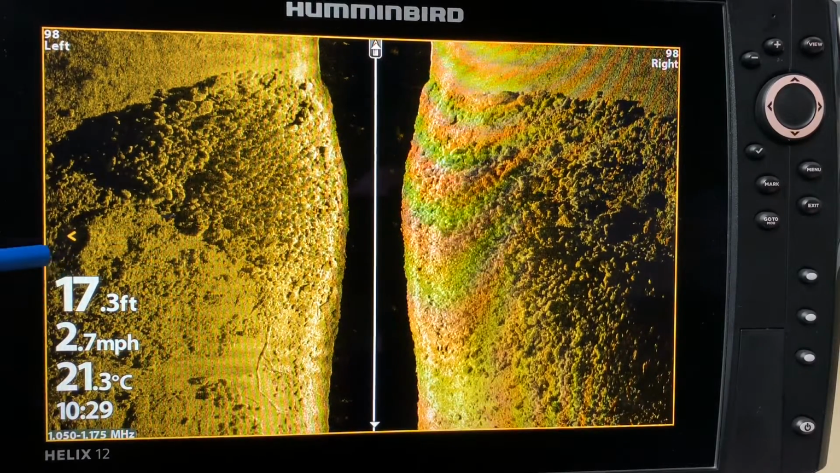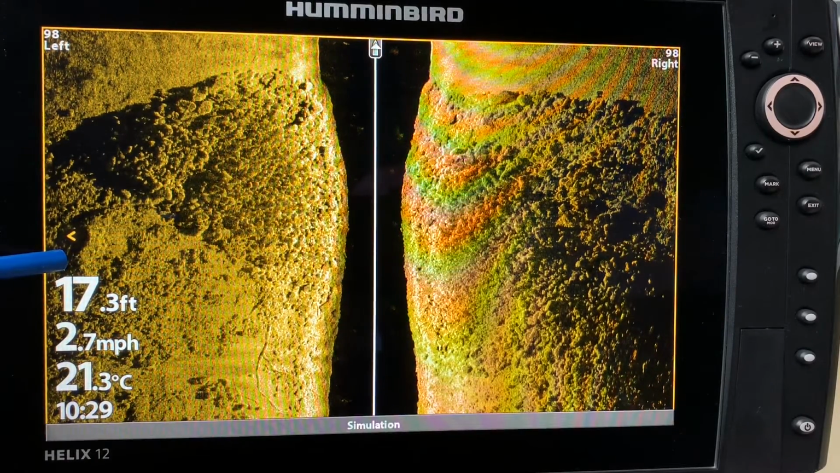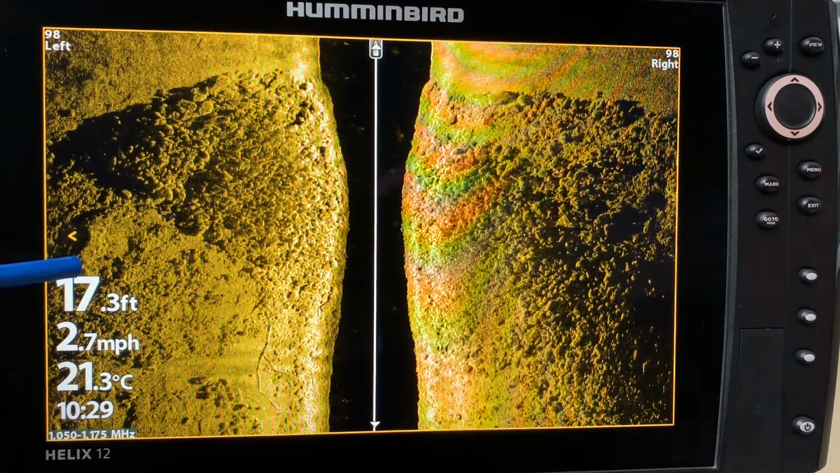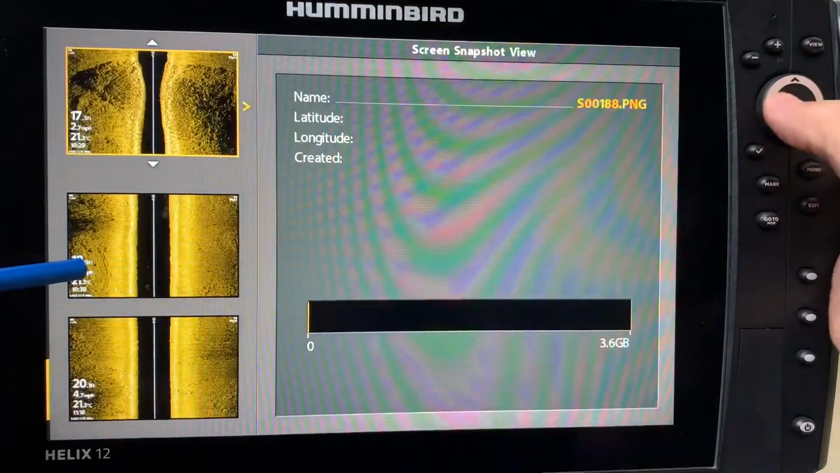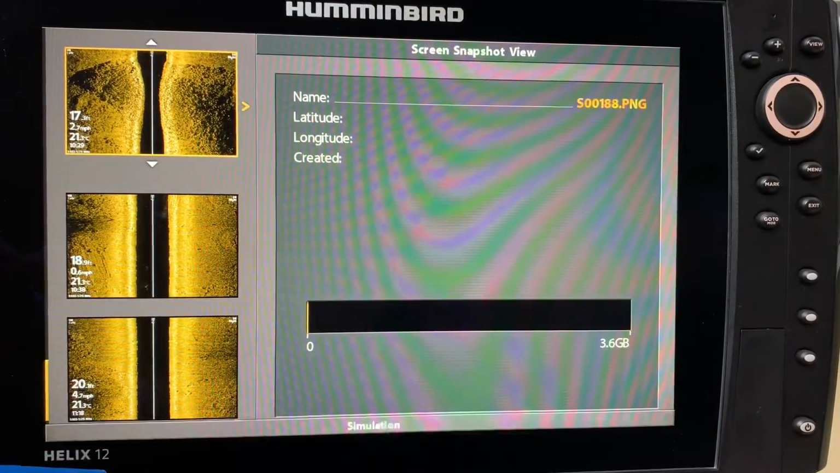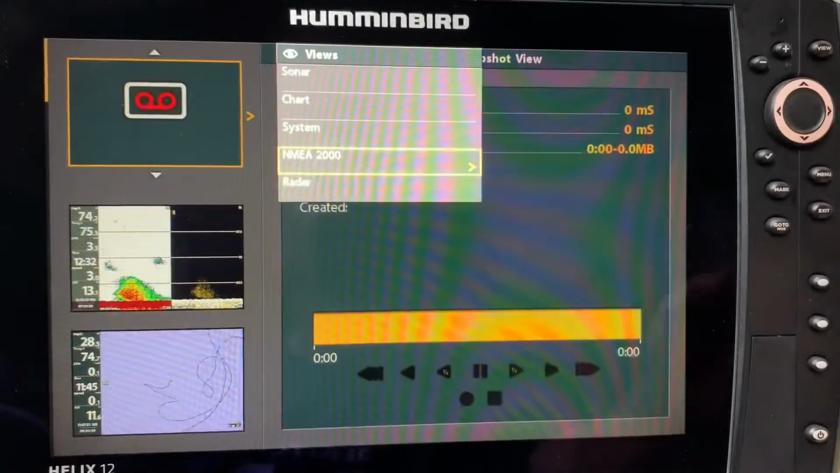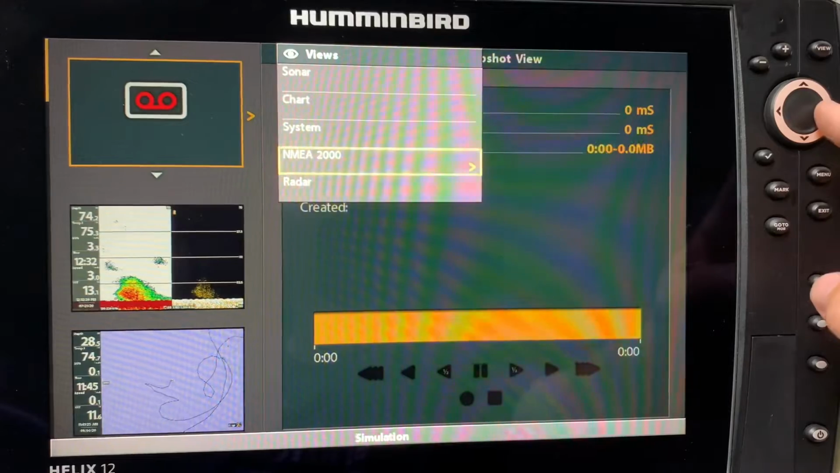When I want to get out of the expanded view, you will see a prompt here for the left cursor, and I just hit that left cursor and you can see I am back to the snapshot and recording view. Let's see what we've got with the NMEA 2000 options.